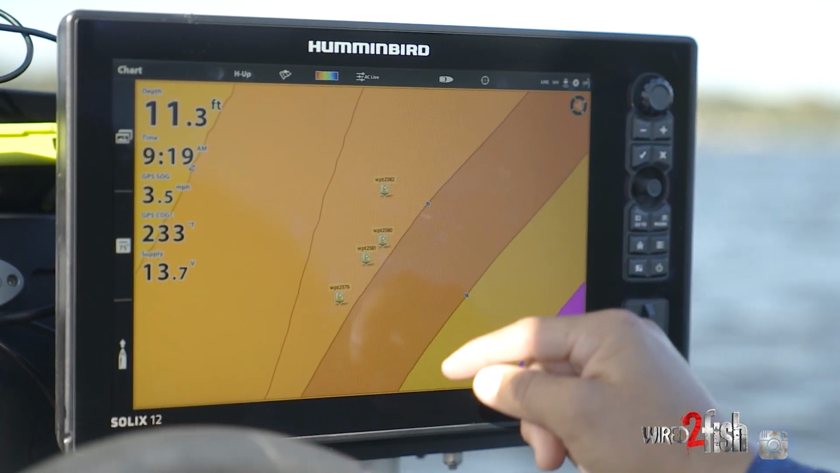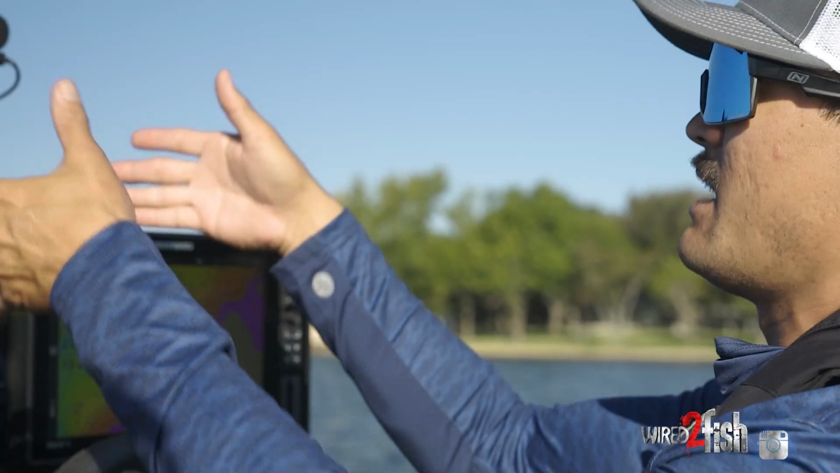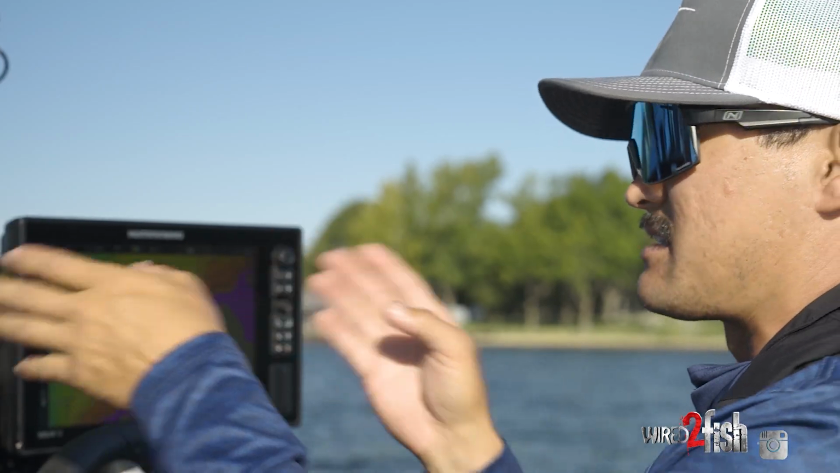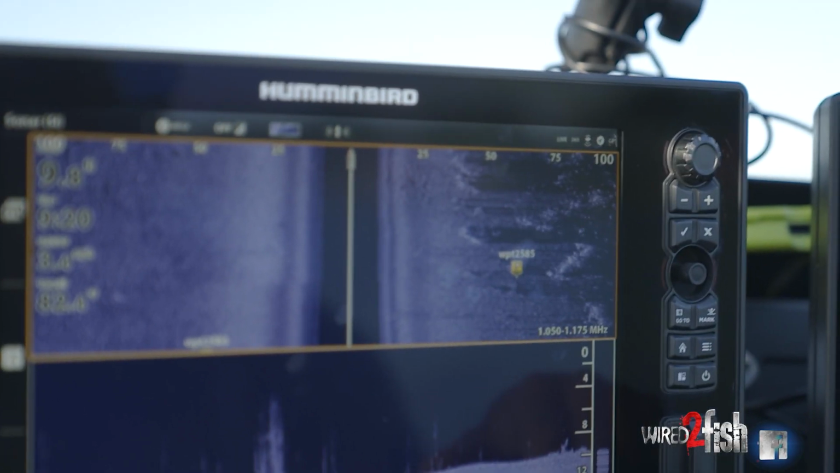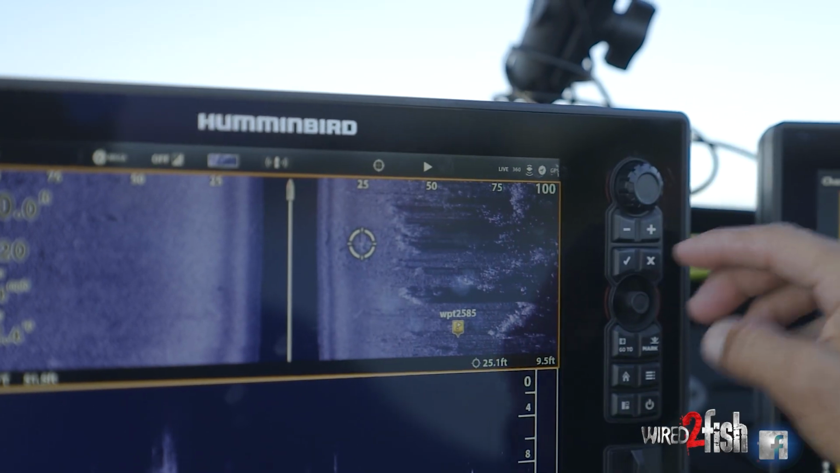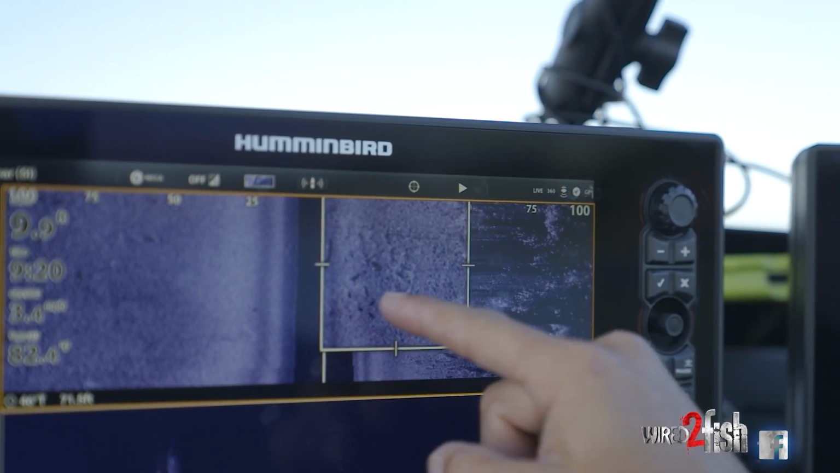And as you see here, there's a little void, a half moon shape off to my right, so that when I actually hop up to the front, I already have my waypoints placed along that half moon, and I know those casts to make. Another cool feature of side imaging here, if you can't quite decipher whether it's grass or rock, just put your crosshairs over there, hit the zoom button, and you can tell there's some separation. So those are actually fish right there.